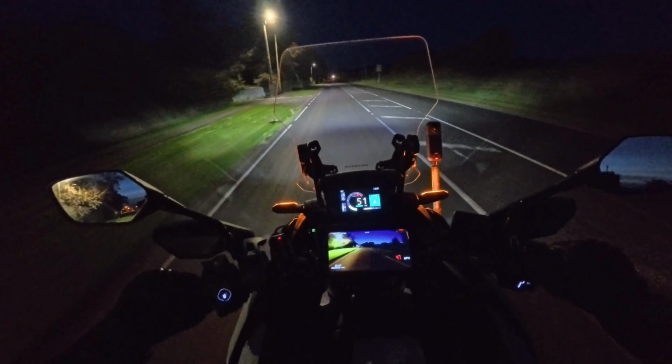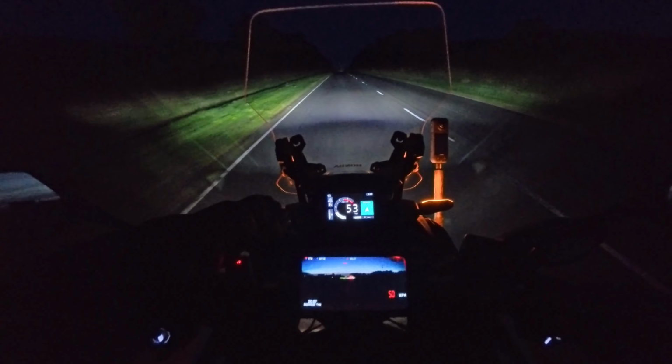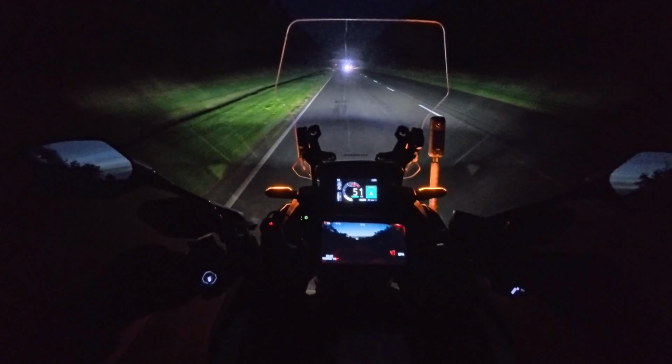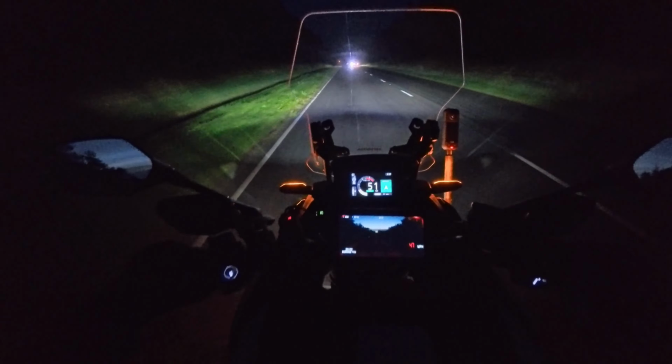So there we go, full beam, dipped beam, full beam, dipped beam. Turn the fog lights off, turn the fog lights on. Do that again.